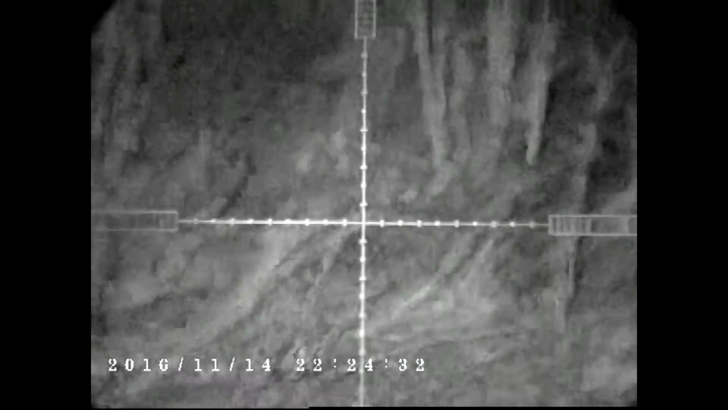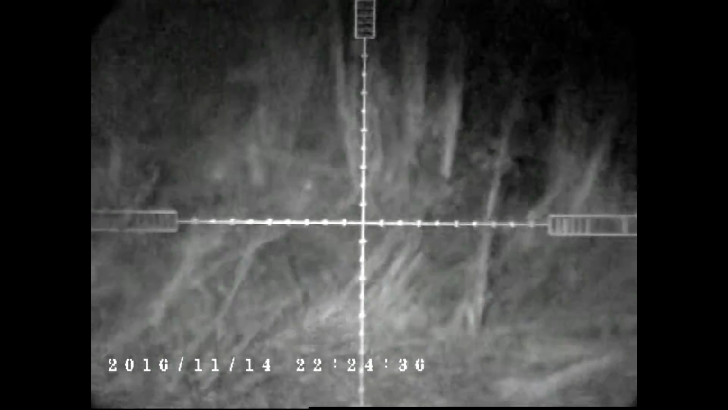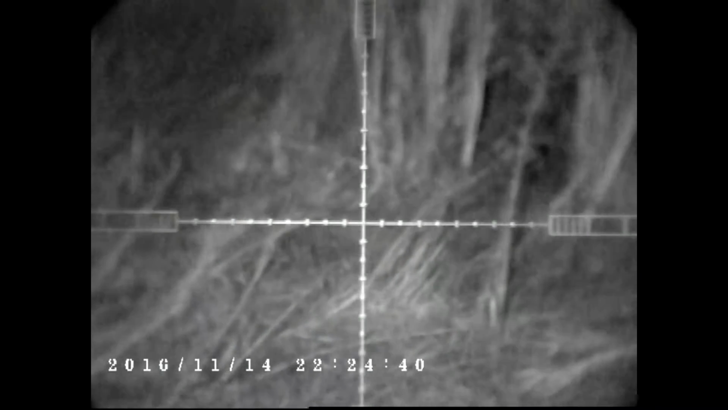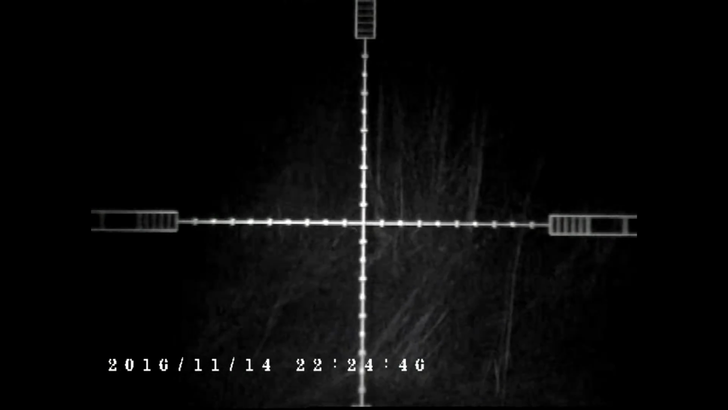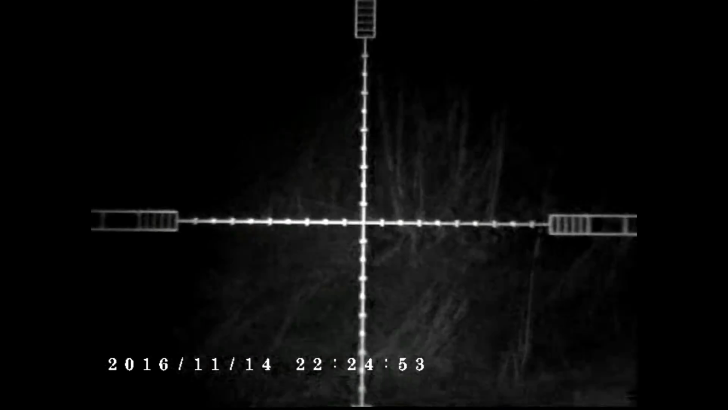His first rabbit. Leaned right over. Took an extra shot on this rabbit to make sure, it's kind of tough to see. All in all, it worked out very well.